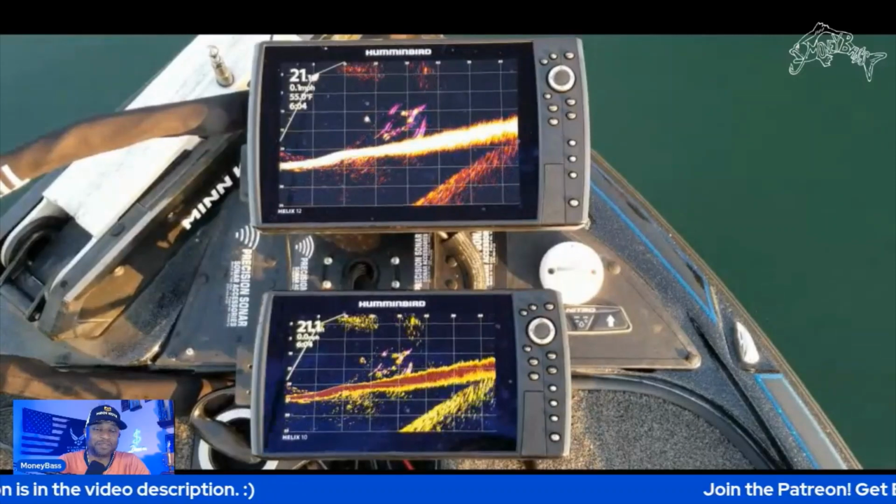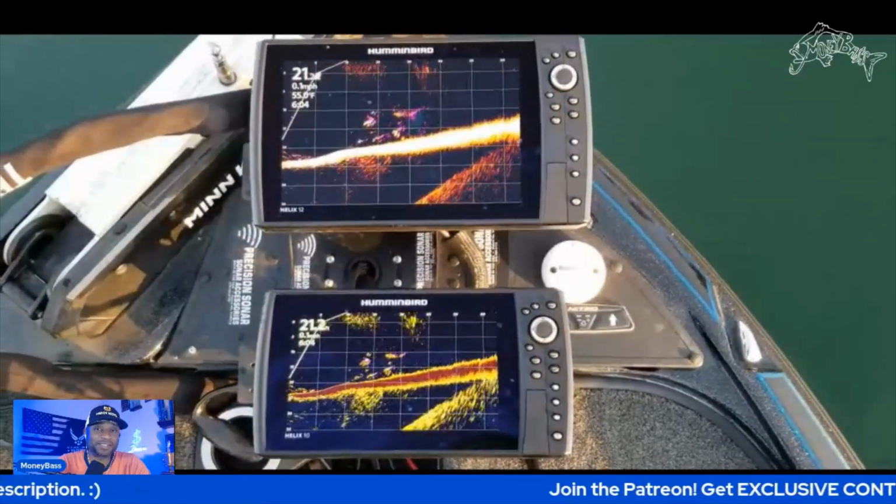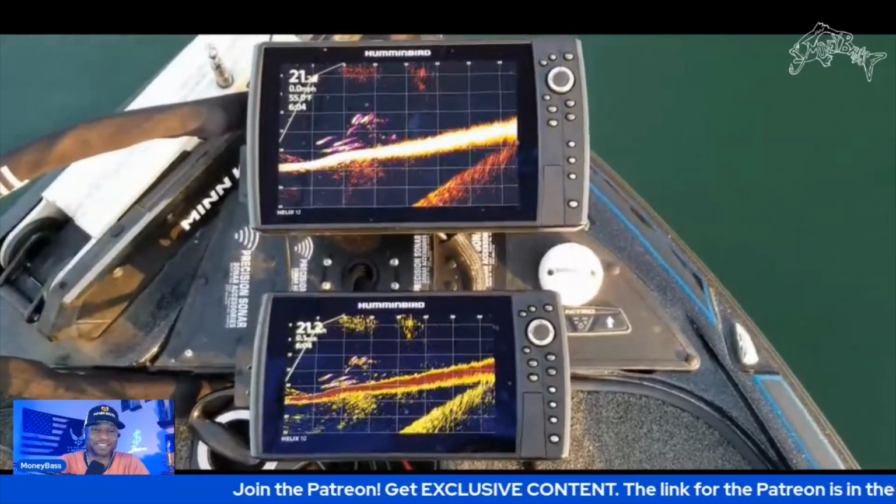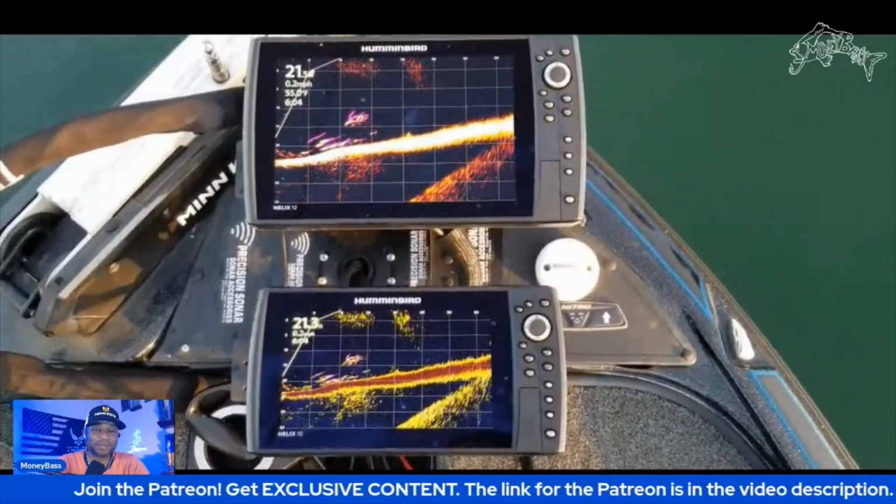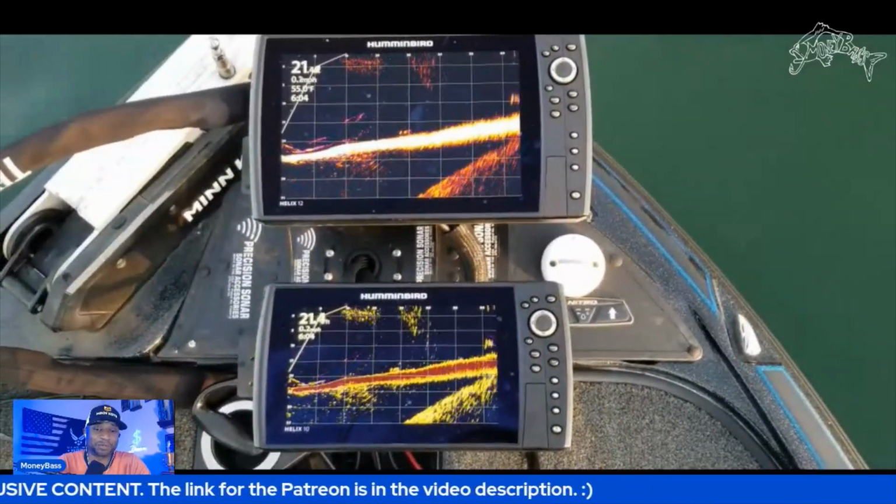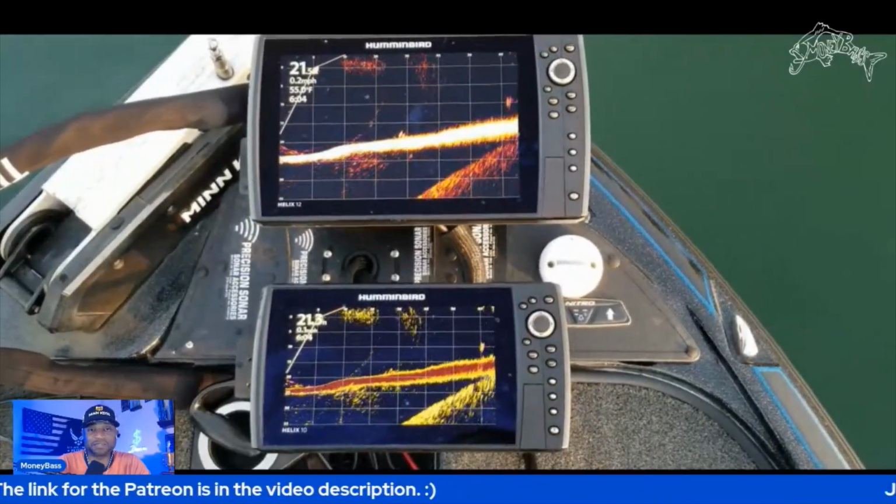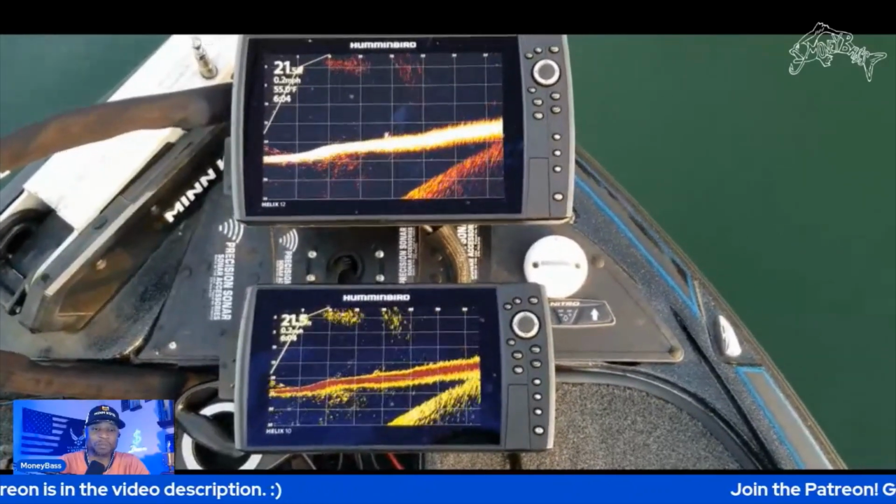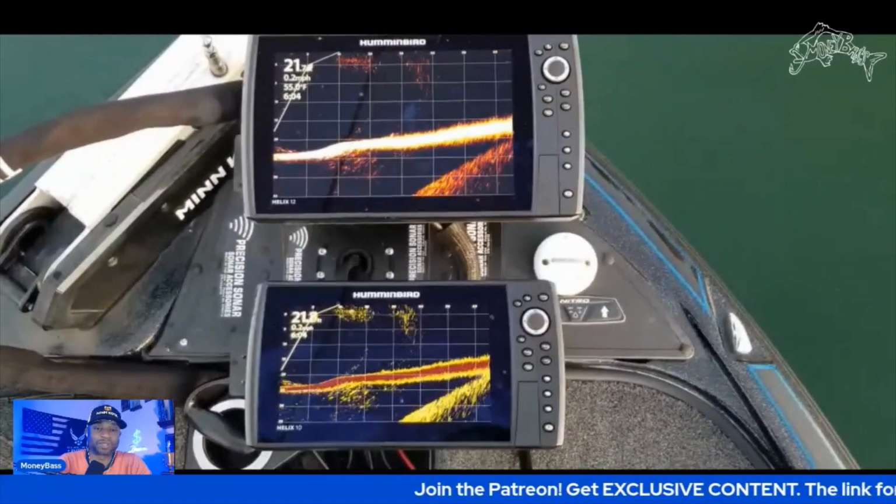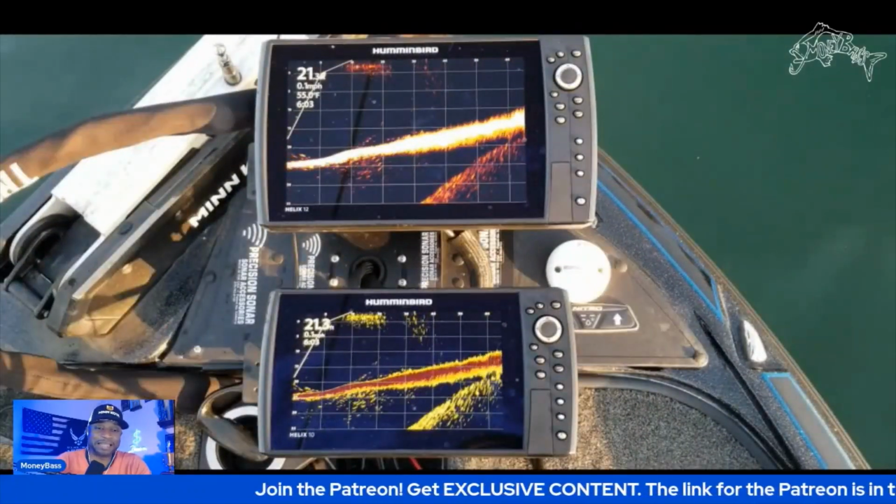That is a lot of activity on that screen. Isn't that lovely, guys? That is a very nice thing to see whenever you're out there on the lake. But you have to know how to capitalize on it. All right, there we go. Look out there at that 65 foot range. You see some more fish coming into play. All right, so that is it.